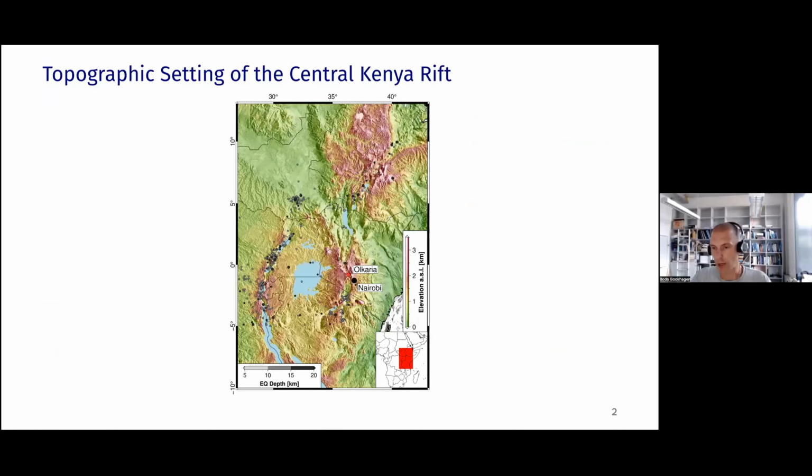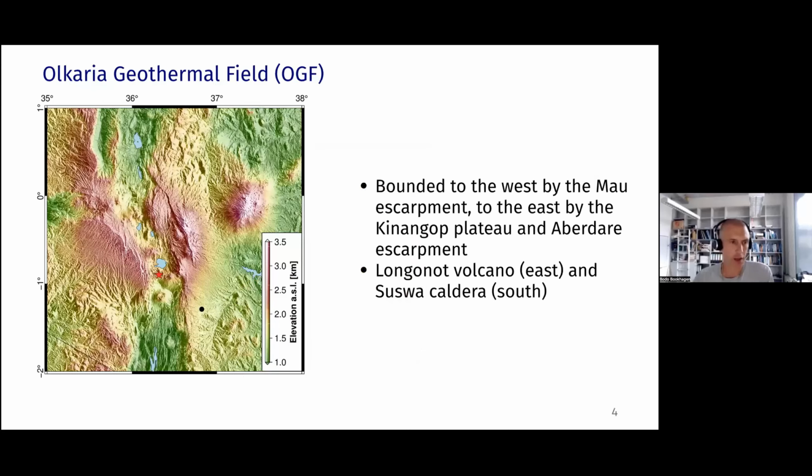the study area. We have already seen two great introductions to that larger area. So we are located here in the rift area, and we are going to zoom in to this area that includes Nairobi and then the Olkaria geothermal field, as we call it. The geothermal field area is indicated here by this red star. This black dot is Nairobi.